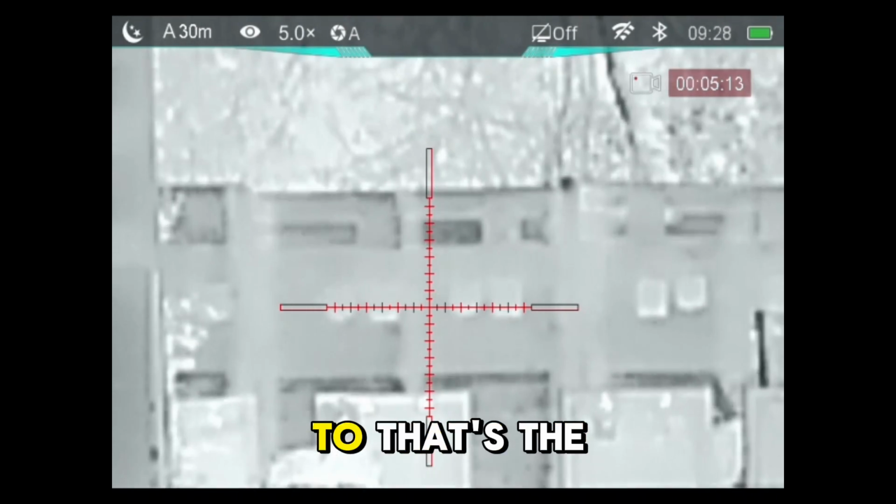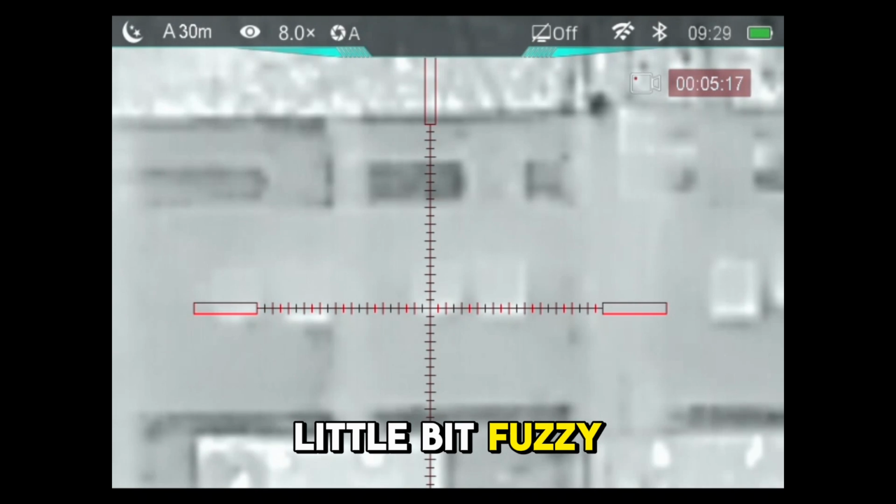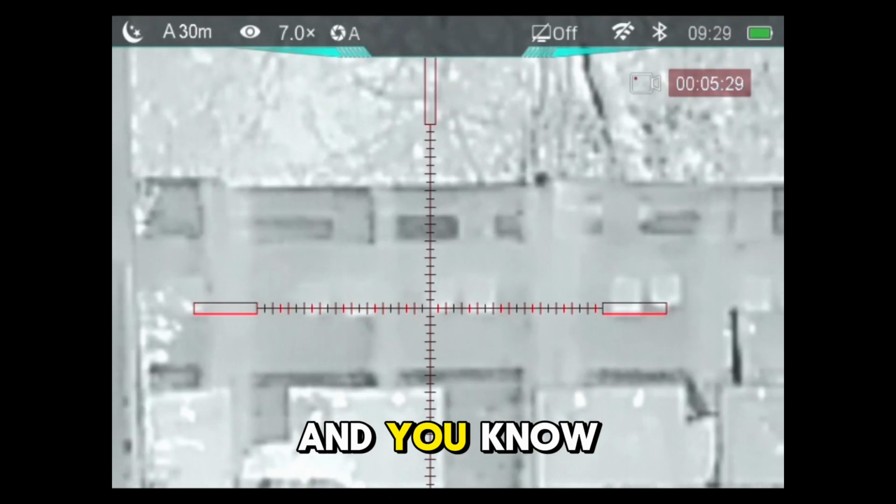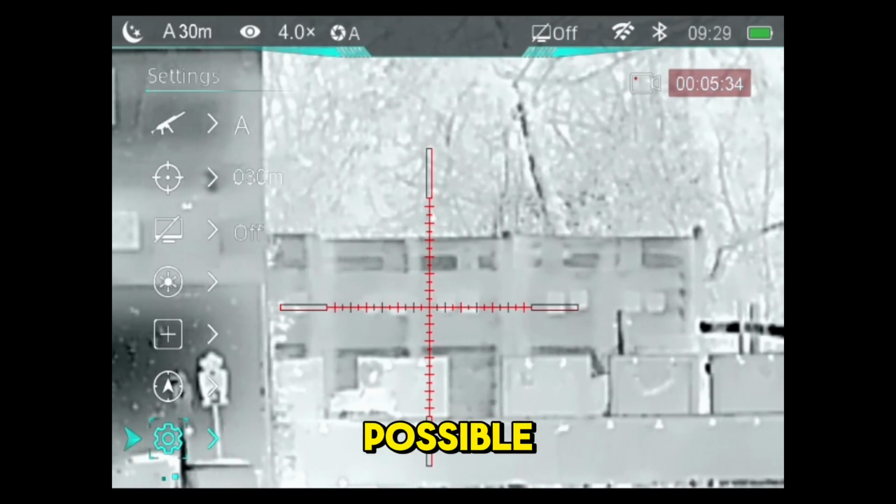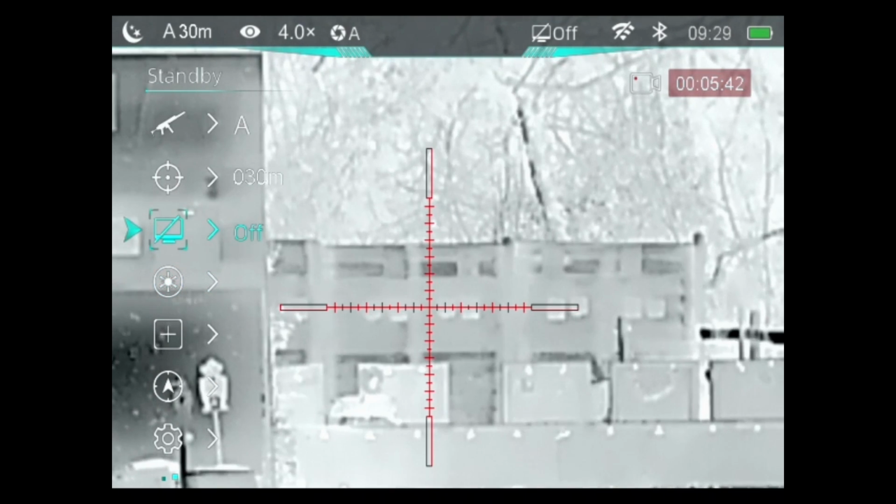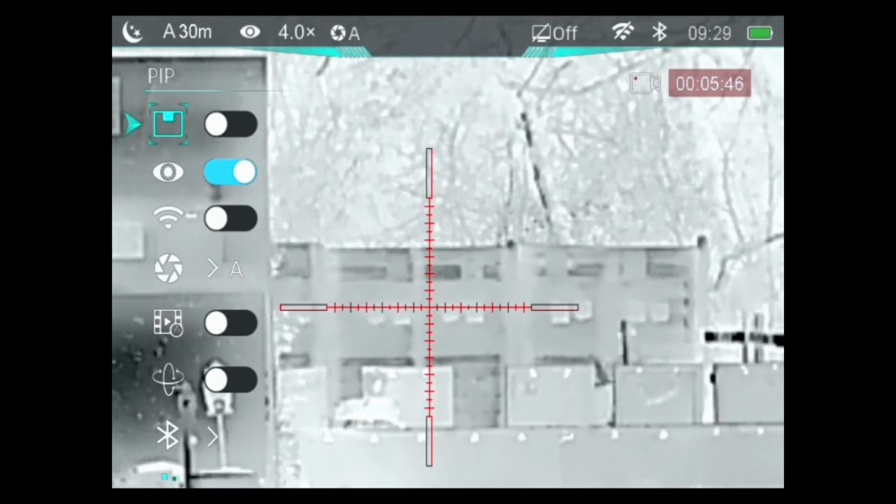Now I'm taking it up to, that's the 10 times magnification, and yes, it gets a little bit fuzzy at that sort of distance, but it's still usable. And as I say, this has really kind of changed my mind as to what is possible to do with a thermal scope on an airgun. Now I'm just trying to put on the picture-in-picture mode.